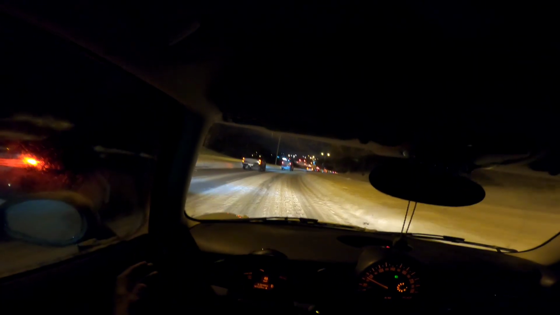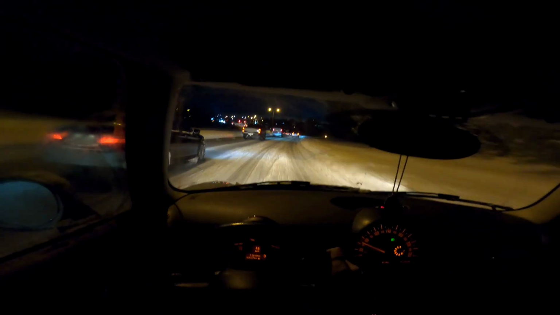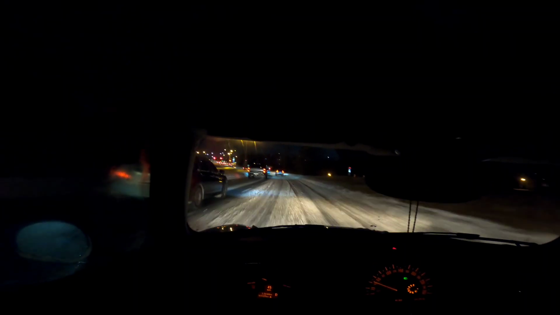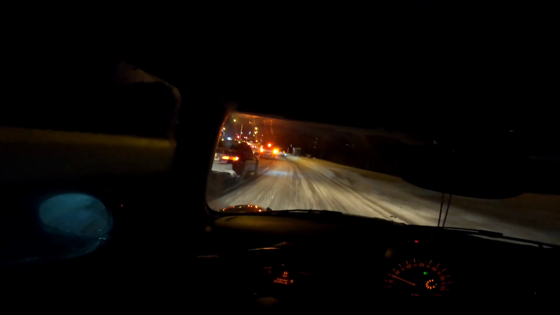This car is not fast by anyone's definition, just over 100 horsepower, but it might make up for it with less mass to move.